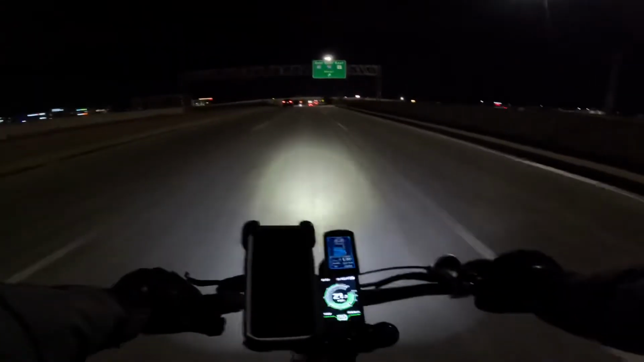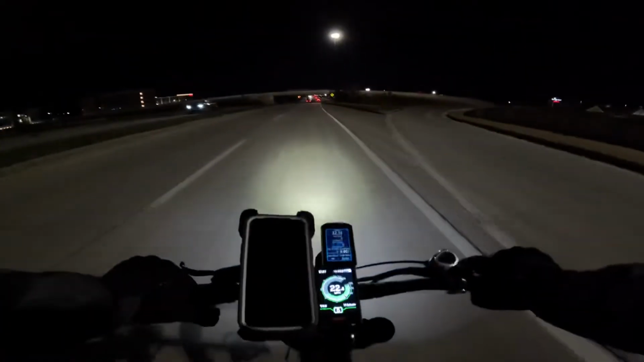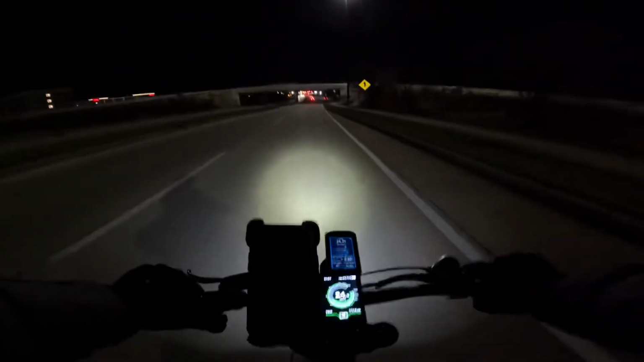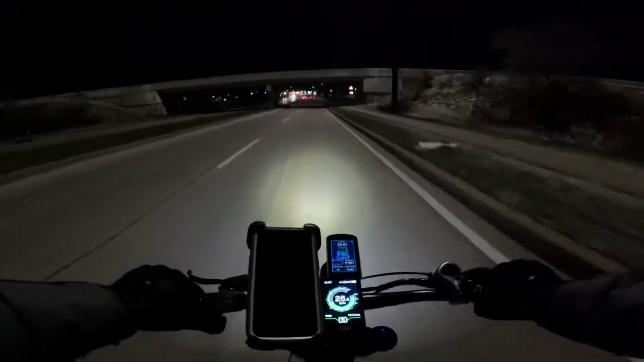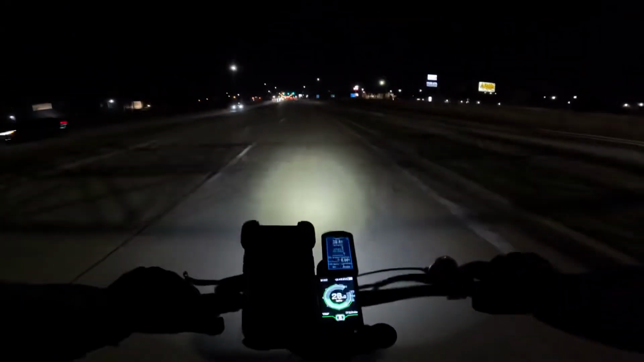The other thing is when you pedal at lower speeds with hub motors, for example, it gives you all the power of the motor, so you don't feel like you're actually putting any work in, because the motor's just putting all it can on, even at the lower speeds. With these mid-drives, they have torque sensing.